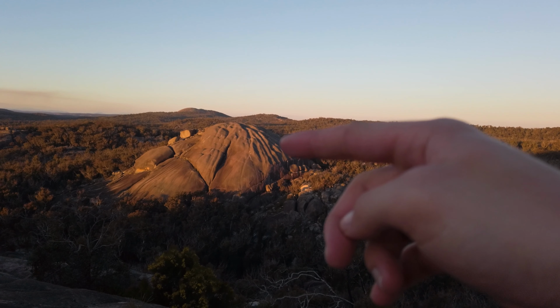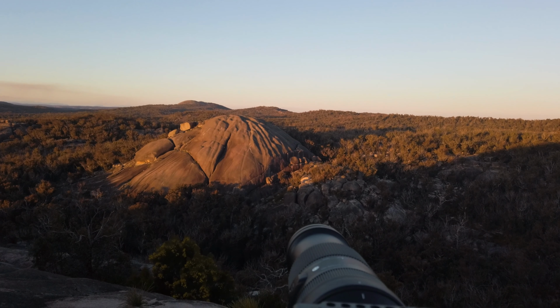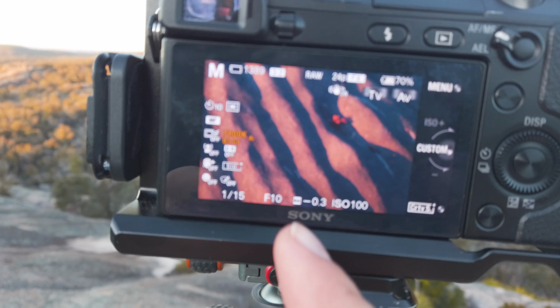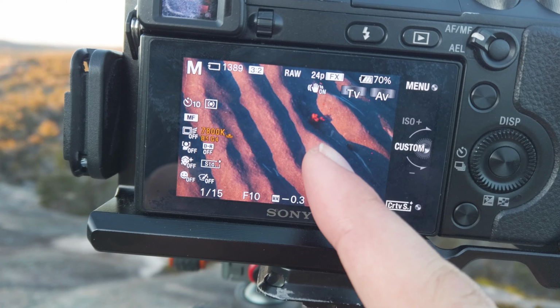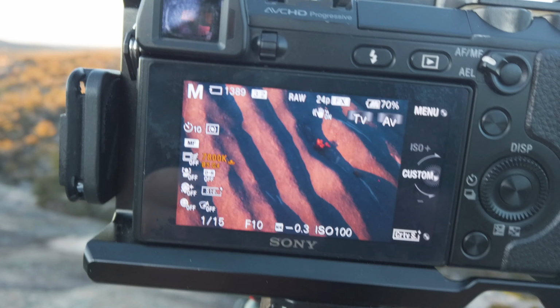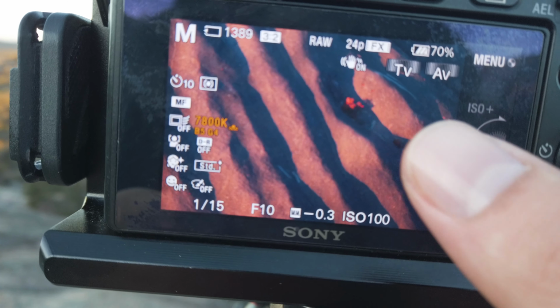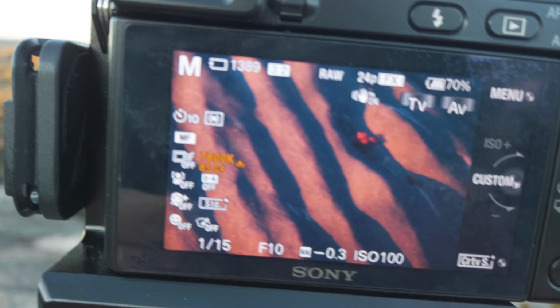So, what we got is this nice ripple in the rock pattern that we have right here, and the way that we frame that up on the back of the camera is we have those ripples passing diagonally through, but the real kicker with that is we have a little tree that's poking through the top there. And because we're shooting in IR chrome, that's just a beautiful red up against that sunset painted rock.